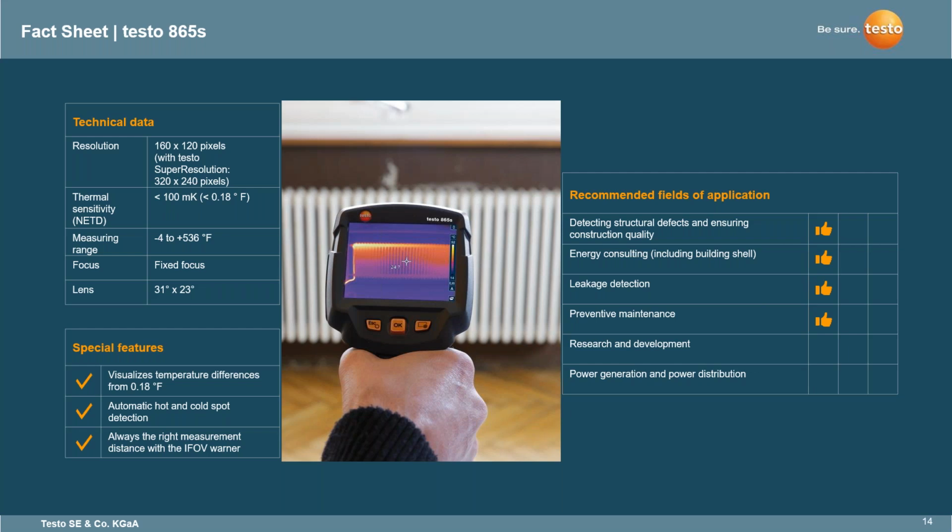The thermal sensitivity is 100 millikelvin, so you're looking at a range of -4 to 536 degrees Fahrenheit with a fixed focus. Really, this imager fits into your structural defects, ensuring construction quality, energy consulting, and also your leakage detection. The unique thing about this one is it will automatically detect hot and cold spots, and always the right measurement distance with the IFOV warner, which actually is a unique feature that gives you a 3x3 pixel square within the center of the imager.